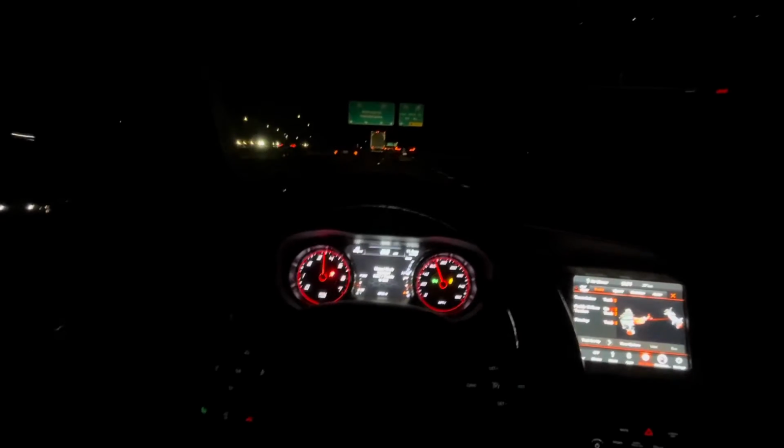Paddle shifters on the highway. Third gear. Fourth gear.